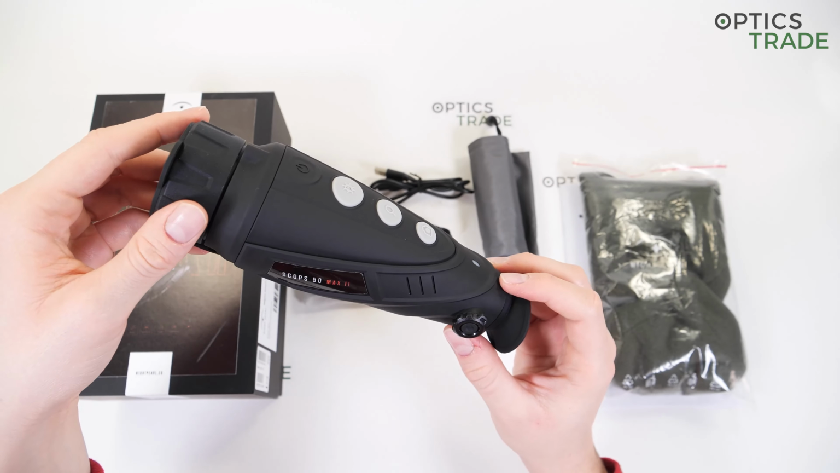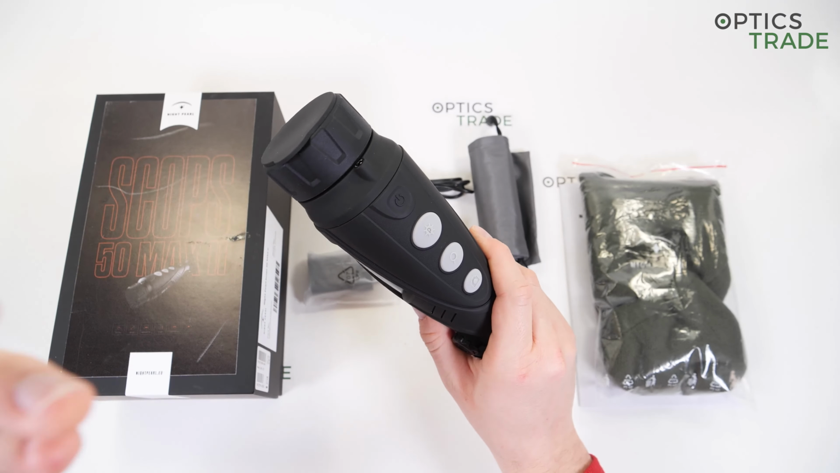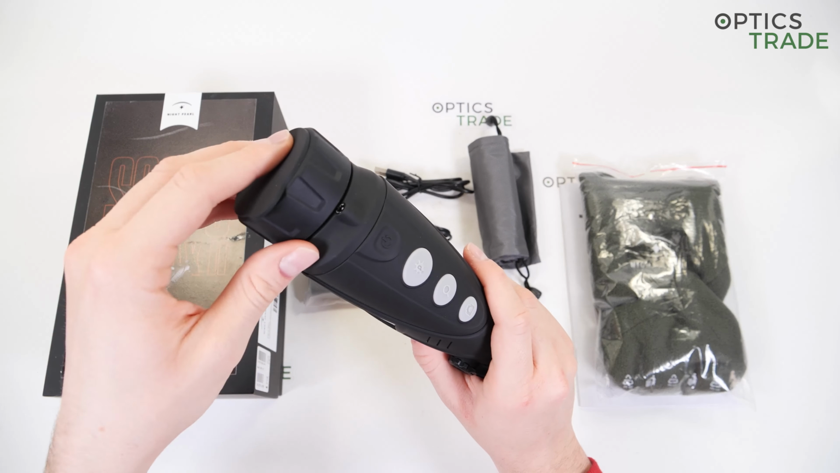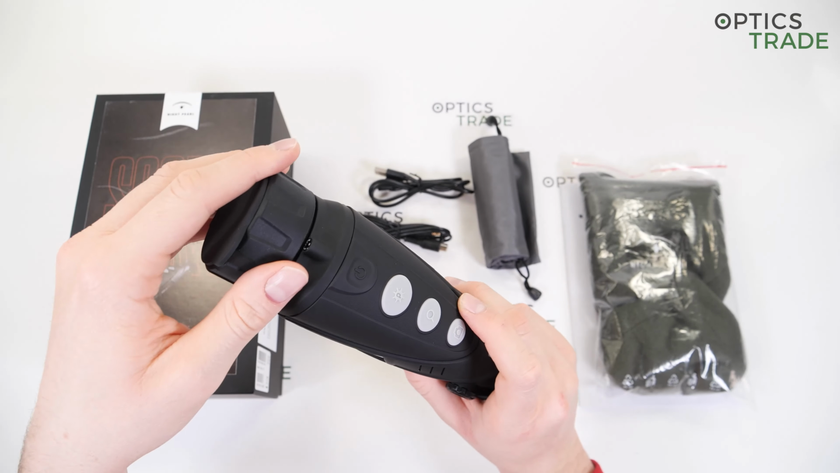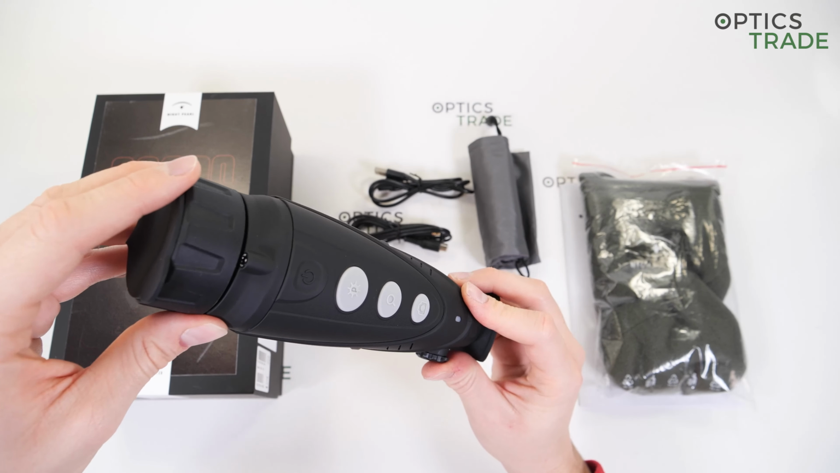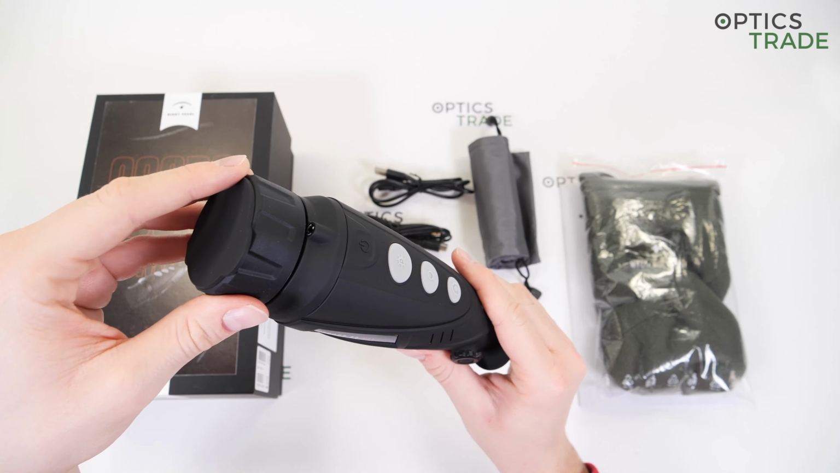When the device is turned on, you can also enter the standby mode if you press the power button. In this mode, the display is turned off, providing additional cover from the nearby game. But if you wish to go back to normal mode, it only takes 1 second, so that is really quick. There are 4 color modes: warm black, warm white, warm red, pseudo color, and also a special mode called highlight.